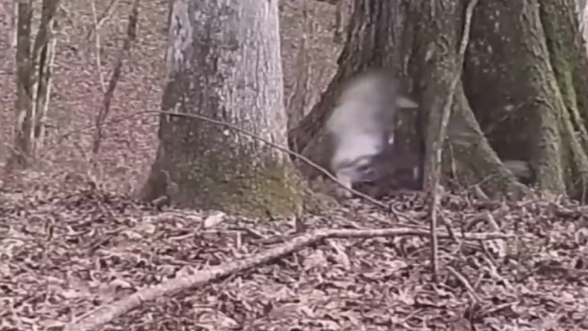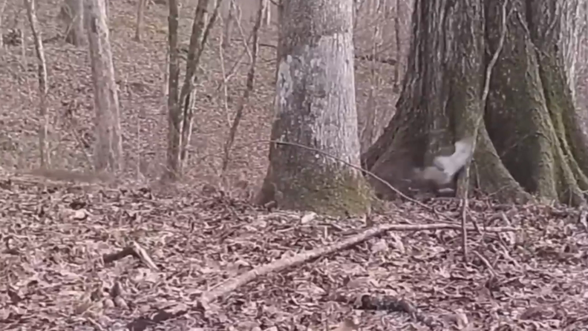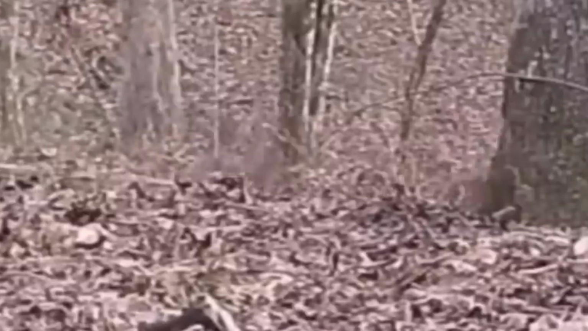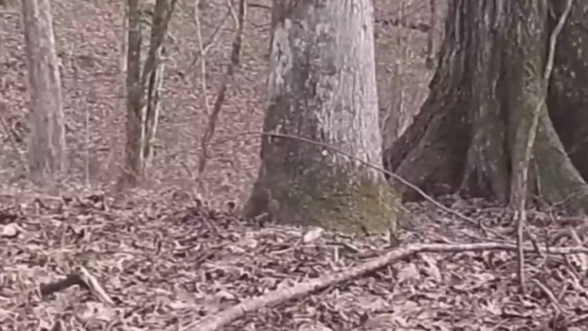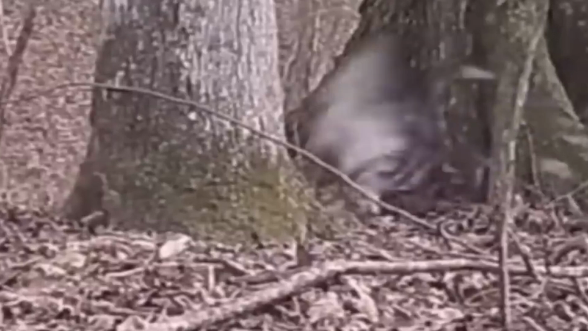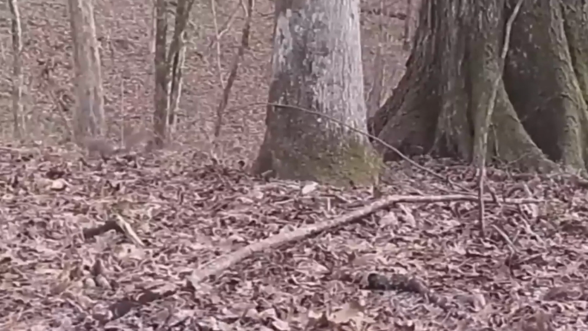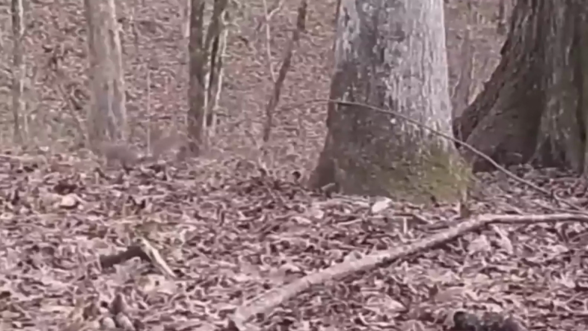The hawk, unable to stop its forward momentum, crashes headfirst into the tree trunk. It's amazing to see how the squirrel was able to react so quickly to the hawk's attack and avoid becoming its prey. This kind of behavior is not uncommon among squirrels, who are known for their agility and quick reflexes. They are able to move quickly and change direction rapidly, making it difficult for predators to catch them.